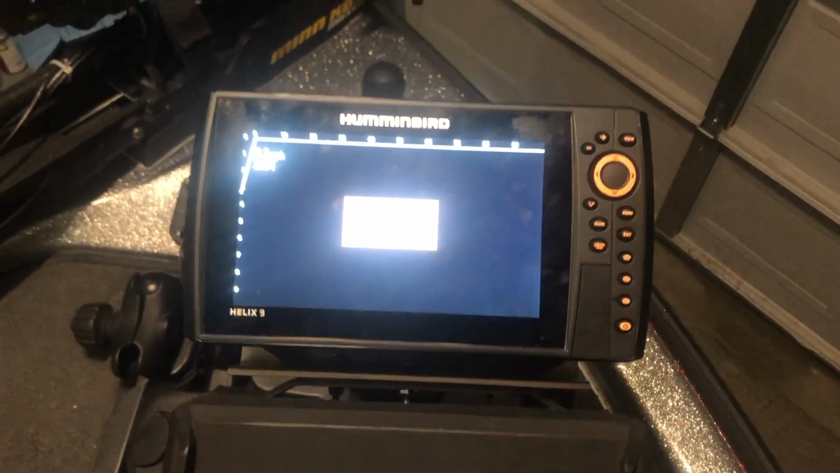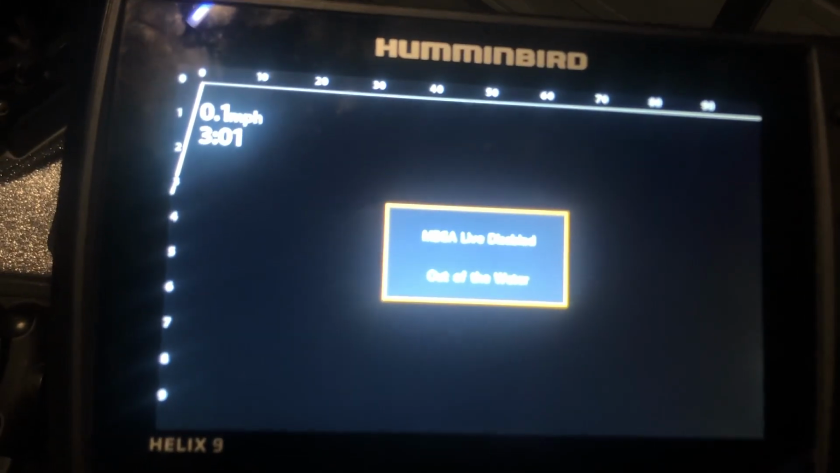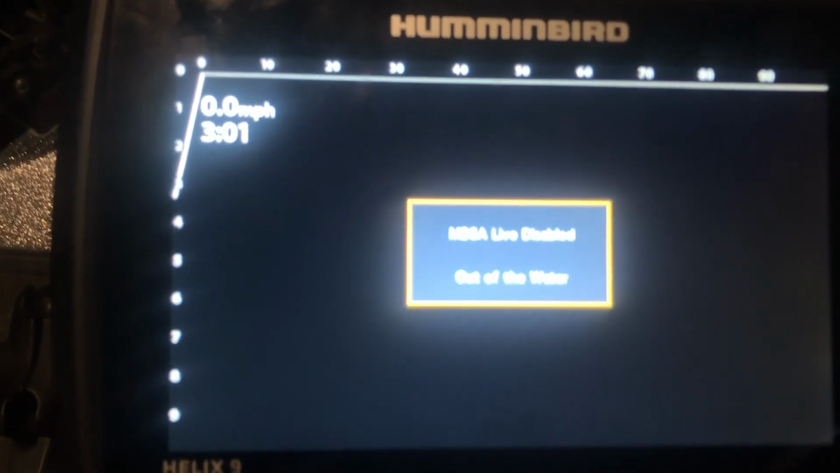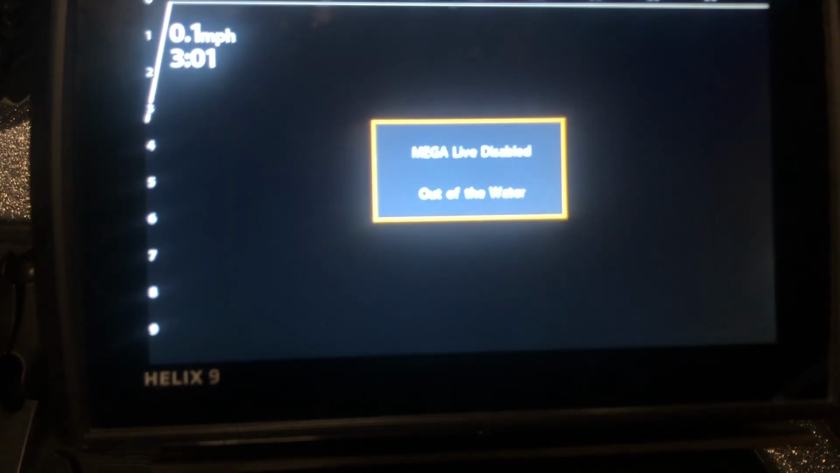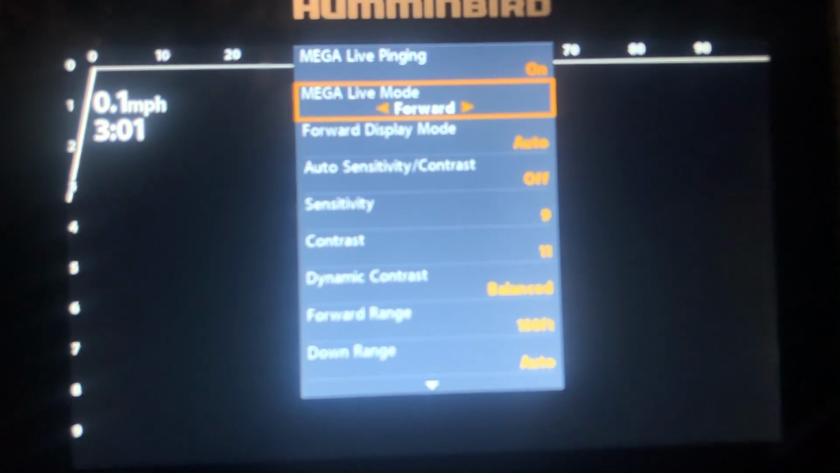Alright everyone, so I'm back home, back in the garage, and I want to see if I can just show you these settings. I actually forgot to do this when I was leaving the lake. A little bit of rain was coming in, so I just went ahead and got out. But once you get out of the water, it goes to disabled. Same thing with the 360, it does the same thing. But when I click on menu, you're going to see the settings here.